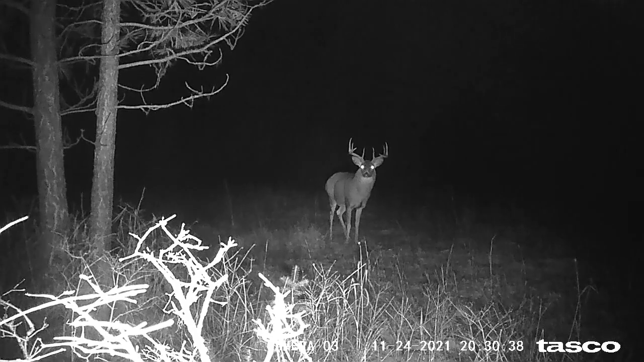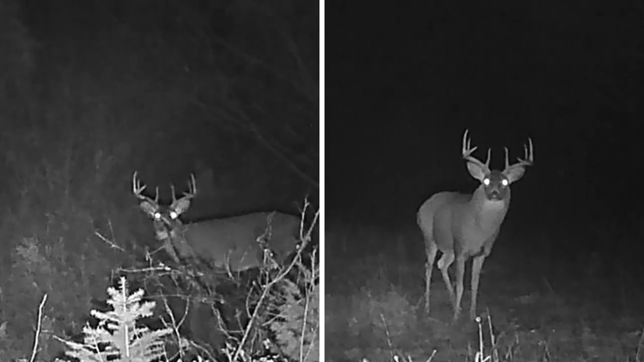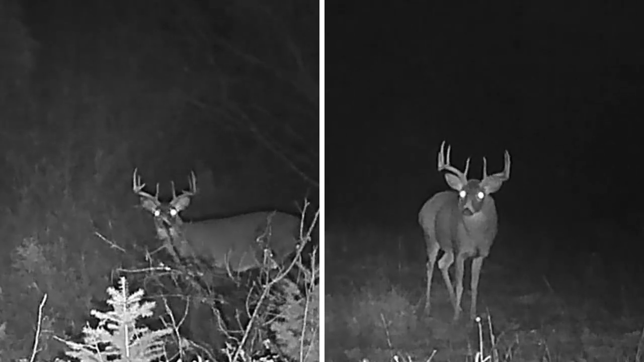There is another really good buck. Well, it's not another one. It's that same one we saw earlier. I'm going to freeze it here. Almost exactly 3 weeks, and it's only 2 shots of him. I zoomed in. You can see exactly the same deer.